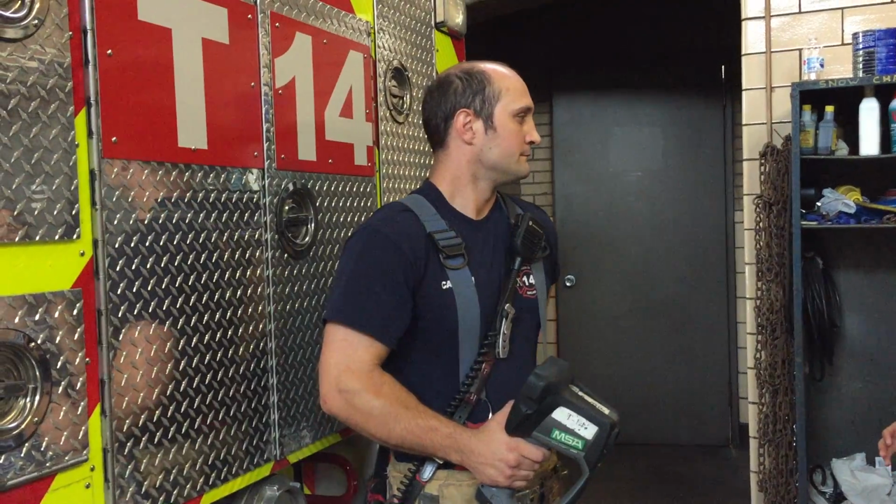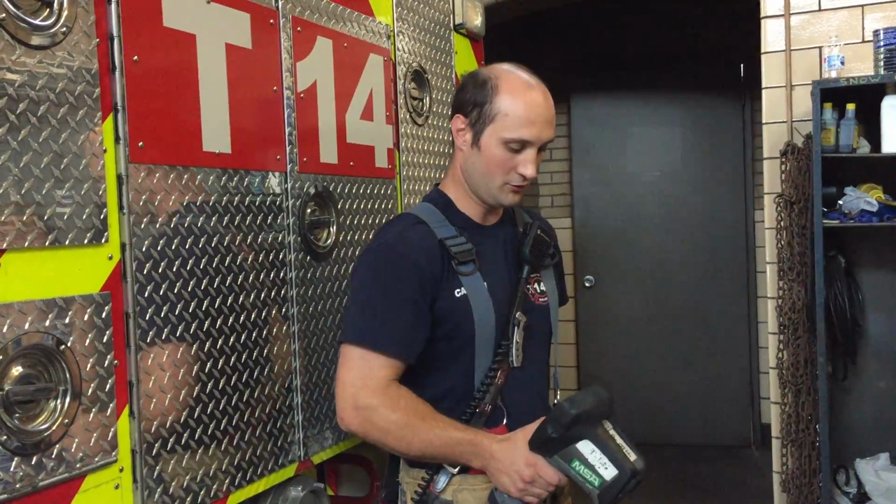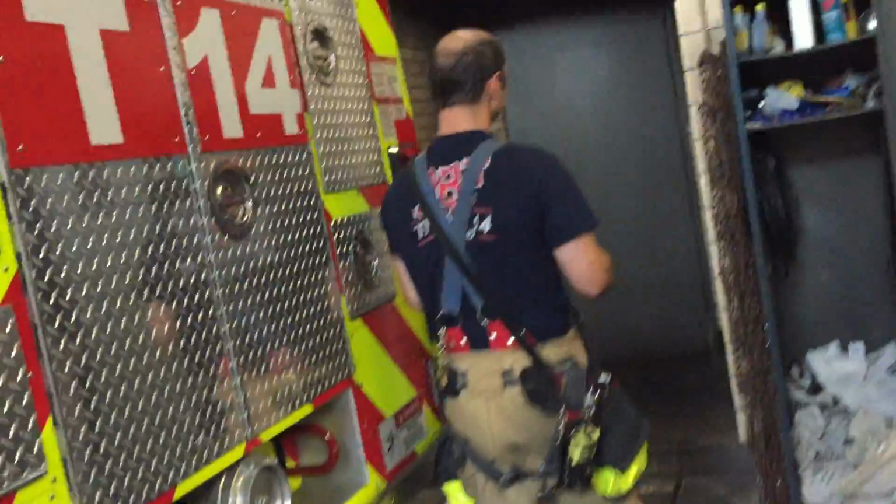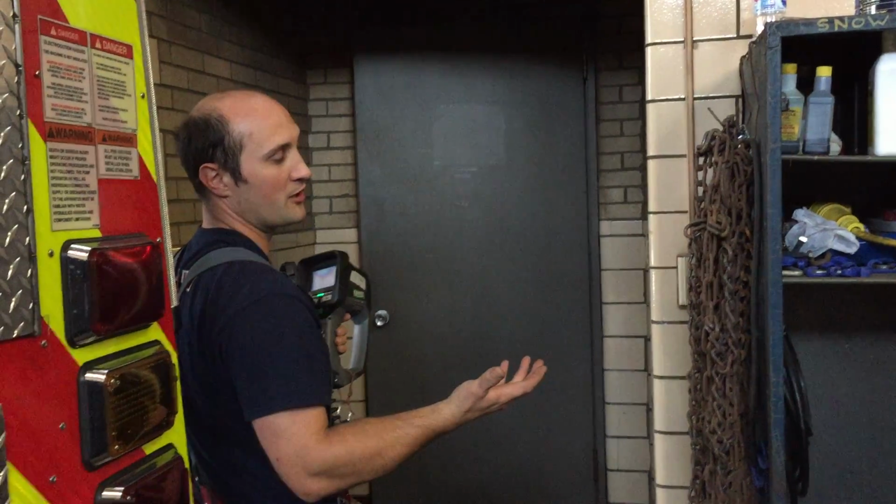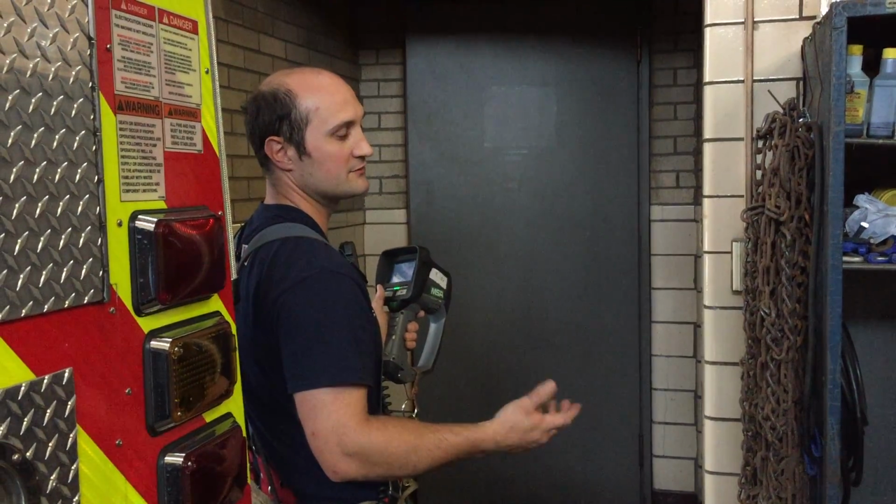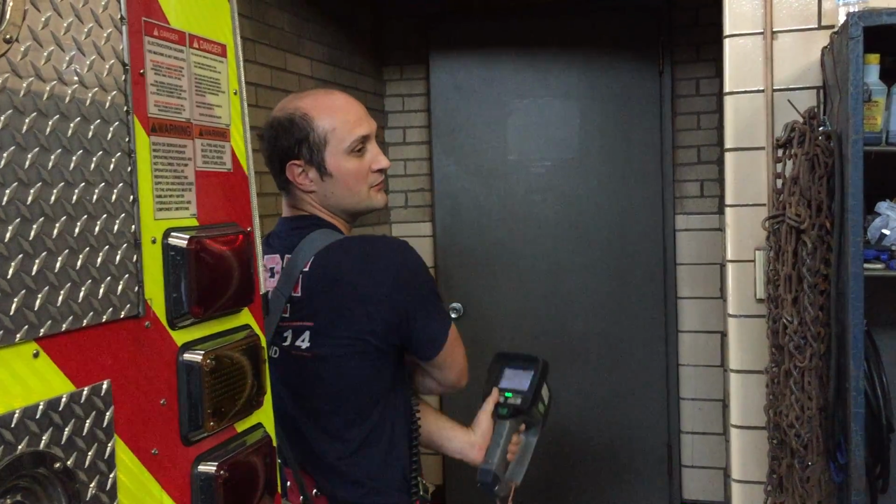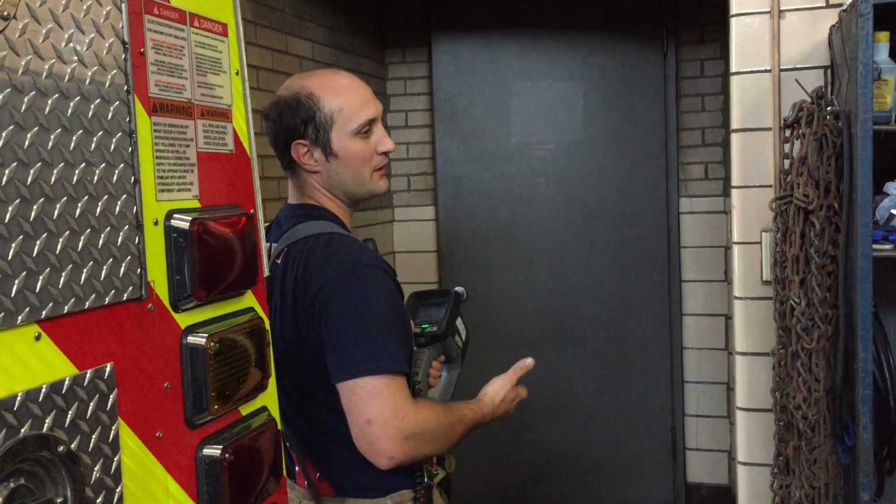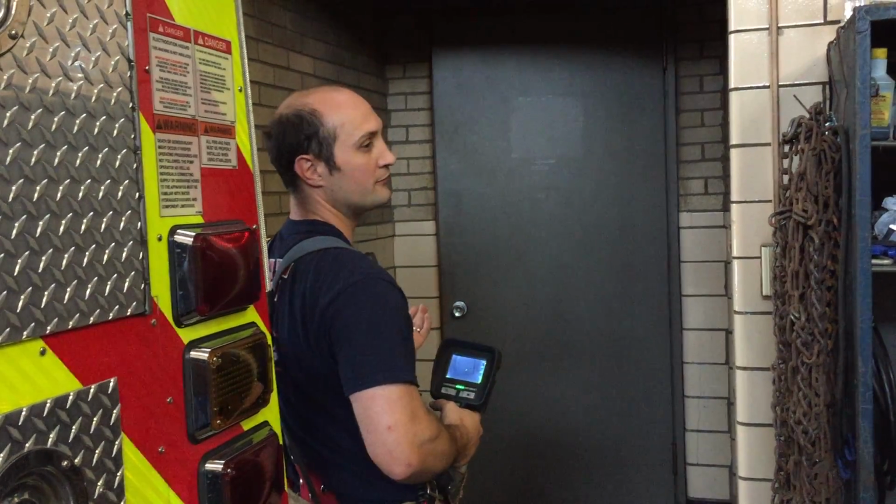So can you describe the way when you go in a building, how do you search? Okay. So pretty much what we're looking to do, and I can actually use this as an example. When we approach the building, we do a good size up of the building, see where we have smoke coming from, what the color of the smoke is, what the velocity of the smoke is, what kind of pressure it has. That's going to tell us a lot of things as far as what the size of the fire is, where in relation to that particular opening the fire may be, and that's one of the big things that we look at starting off.